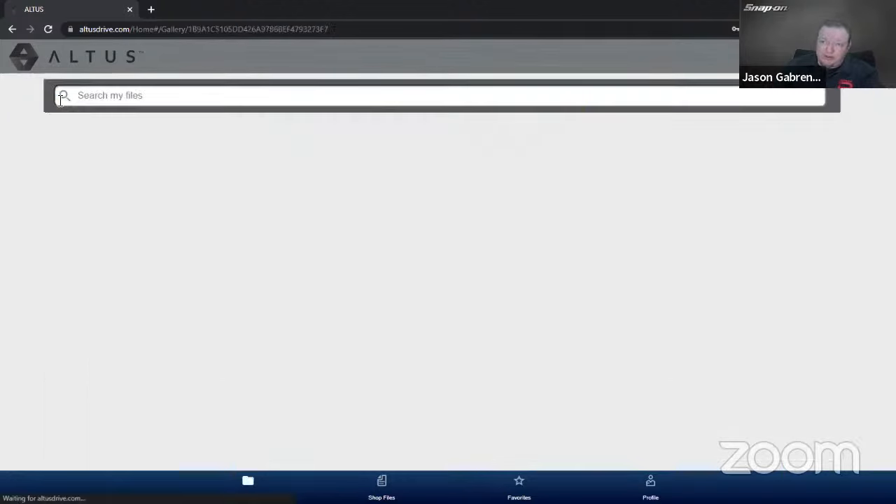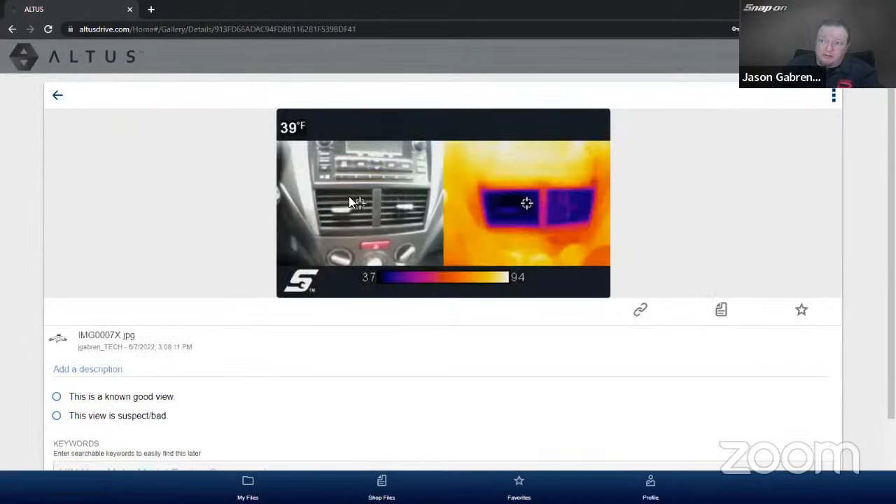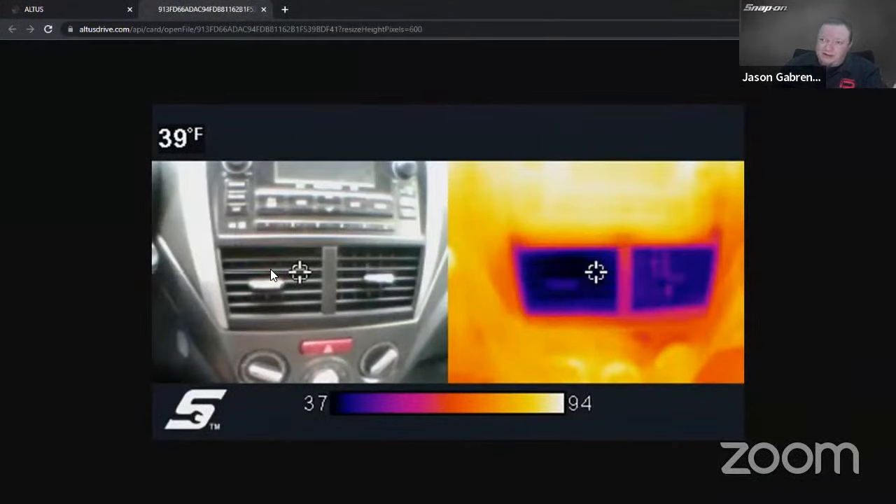And then here's a side-by-side of that heater vent as well. Oh, it got down to 39 degrees at that point. So the nice thing about having the camera side-by-side is a customer might not necessarily be able to say, well, where is this in relation to things on my car? So being able to see that left and right, let me make that a little bigger there. So the target's going to be on the same spot. So 39 degrees at the target. We see nice and cold coming out of the vent. And then we can see the actual vent.